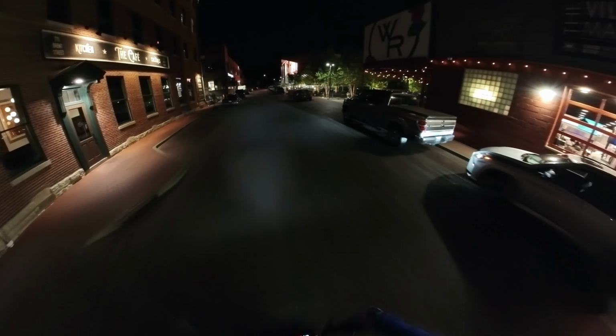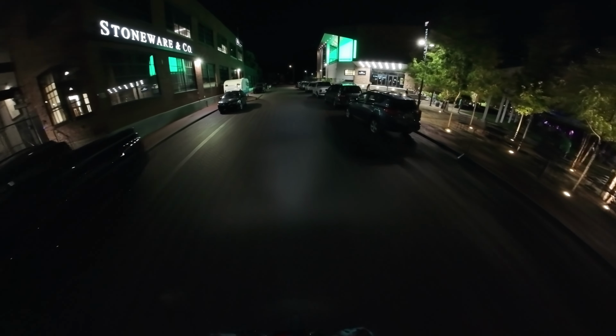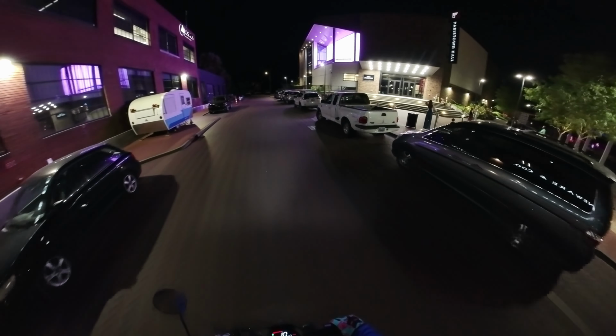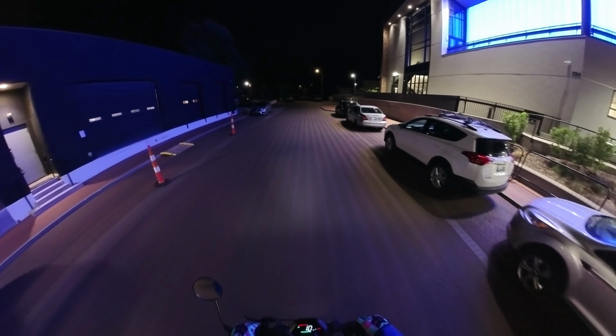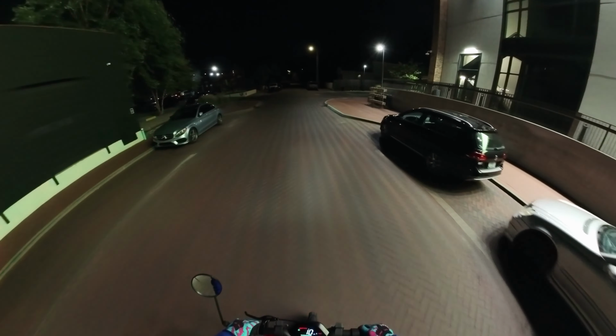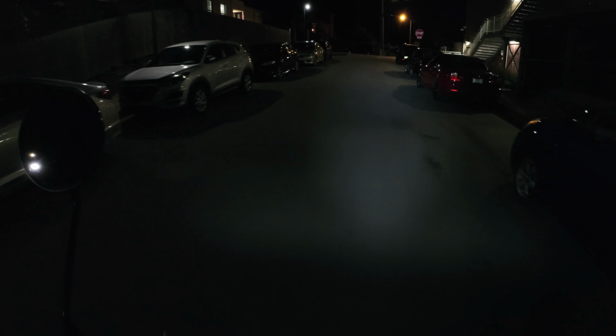I guess there's some kind of concert going on tonight, or it's just people playing loud music, one of these venues over here. So that was kind of going a little roundabout way here.